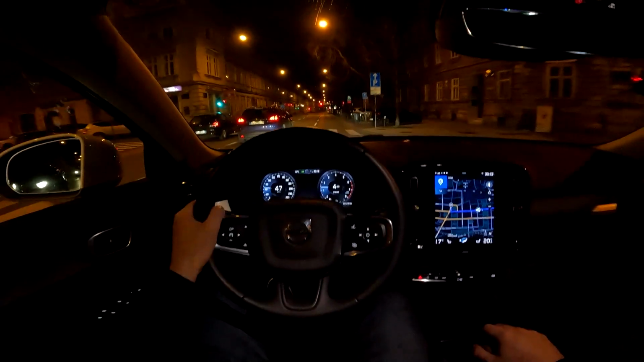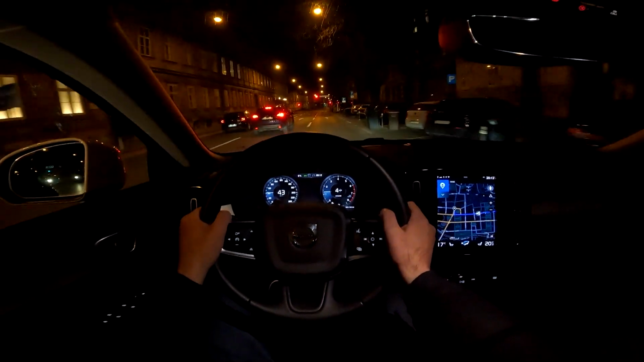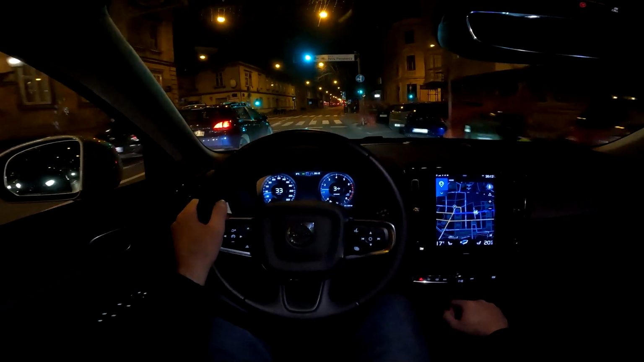Guys, and that was it. A night point of view drive. Stay tuned for the point of view drive during the day. We will go on highway. I will show you the acceleration to 130 kilometers per hour.